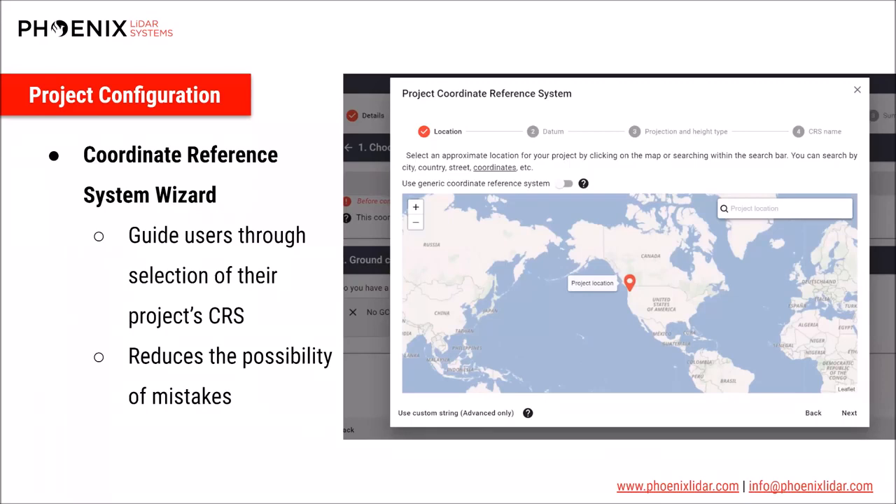The most noticeable update is to how projects are set up. A coordinate reference system now gets set for each project right from the start. The CRS is really one of the most critical aspects to get right when you are considering data accuracy. So we built a wizard to guide you through the process and help ensure that an appropriate coordinate reference system is selected.